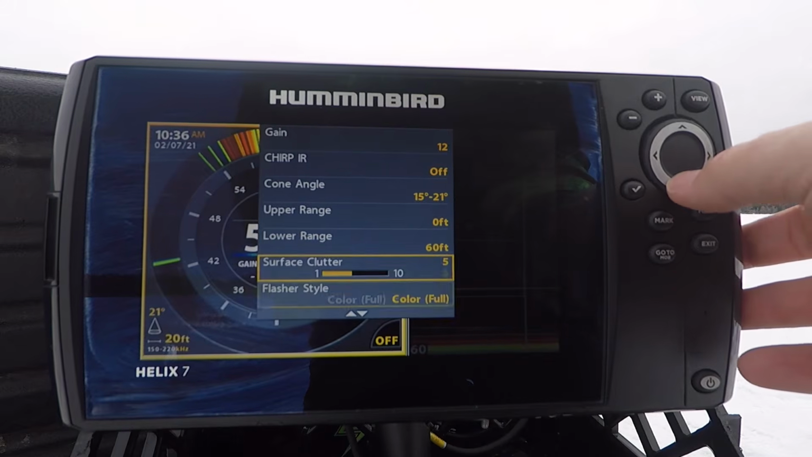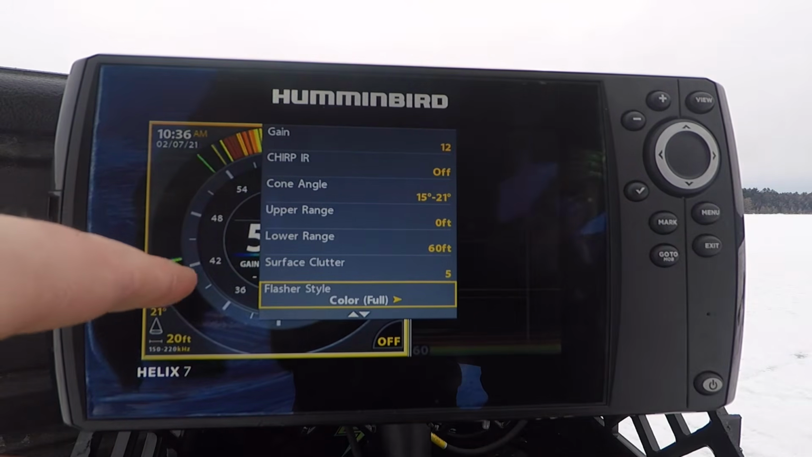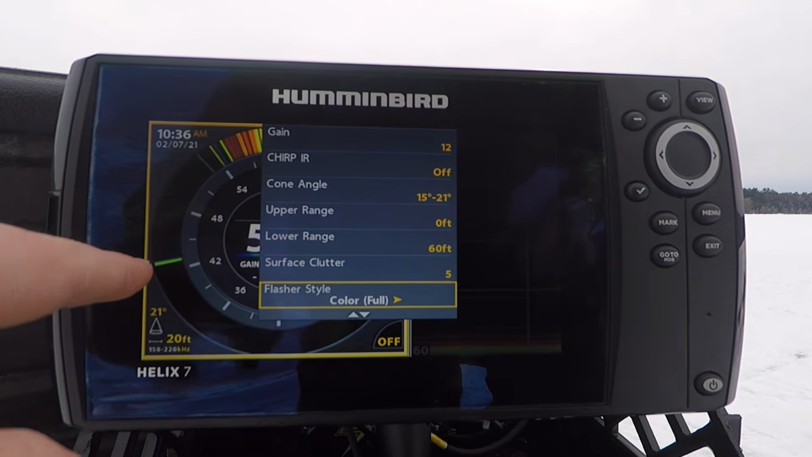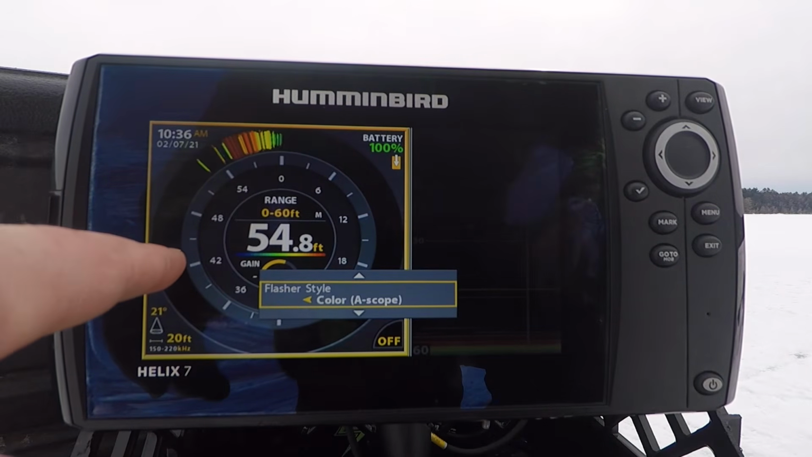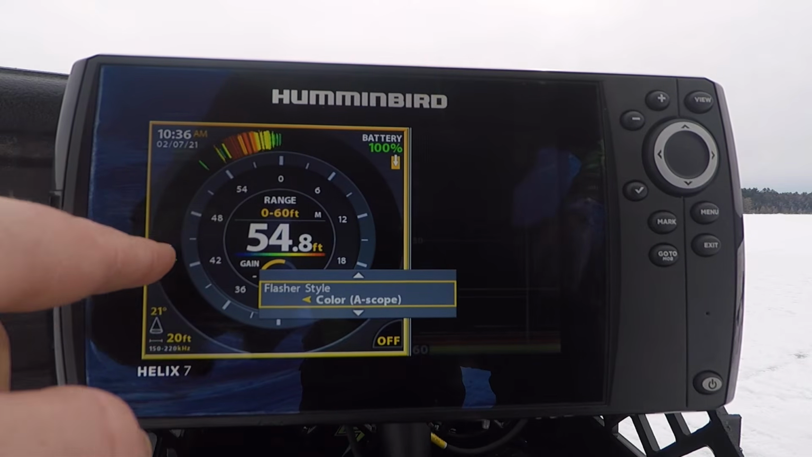All right, now we're going to look at the flasher style. You can leave it on full, like it is right now. My jig is showing up the entire width of the bar here, or you can change it to a scope, which just brings it into a little blip like we have here. It doesn't span the entire width of the flasher.